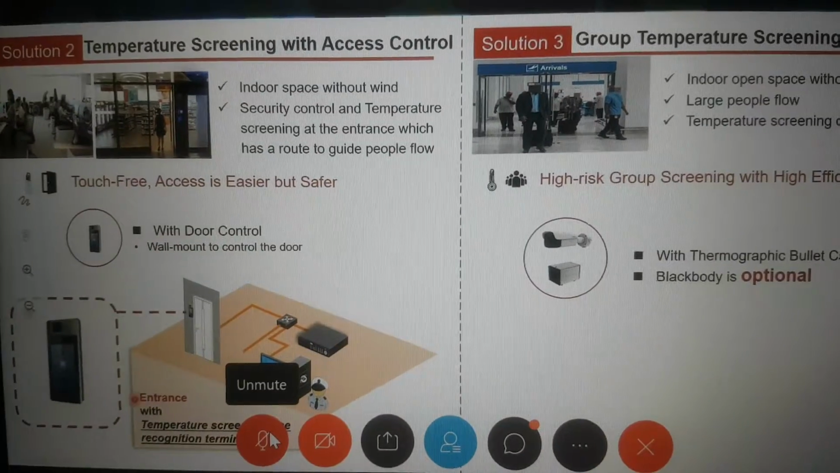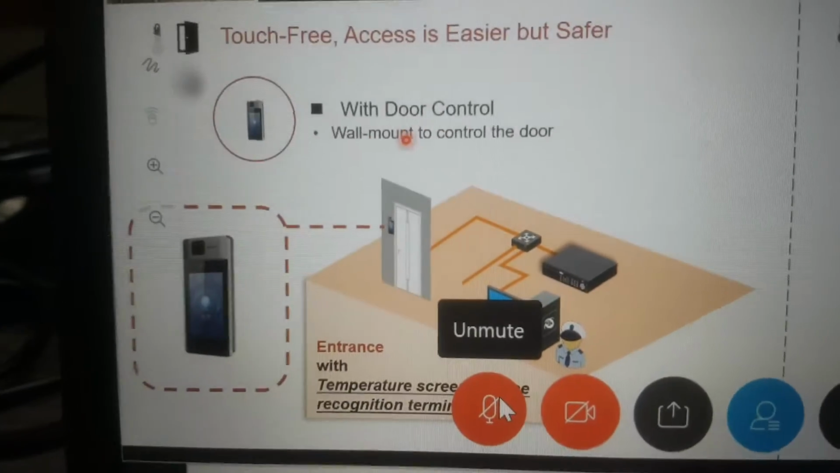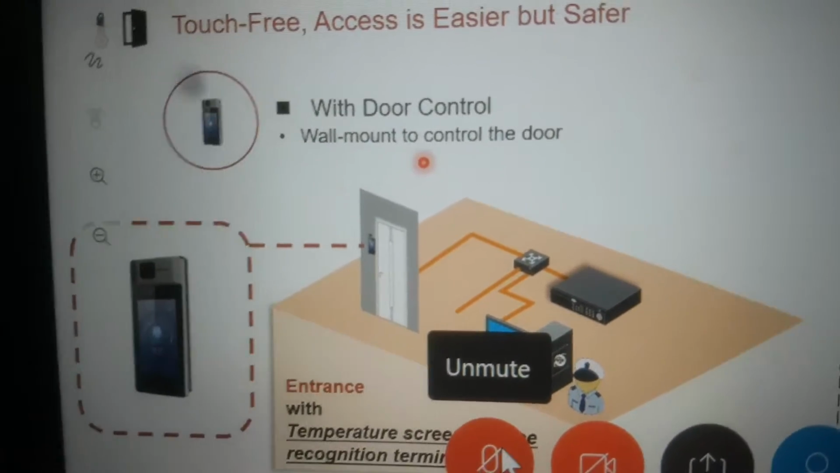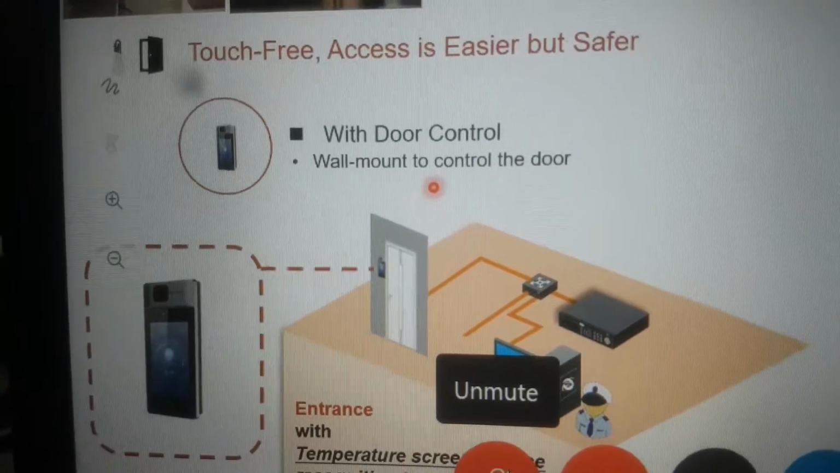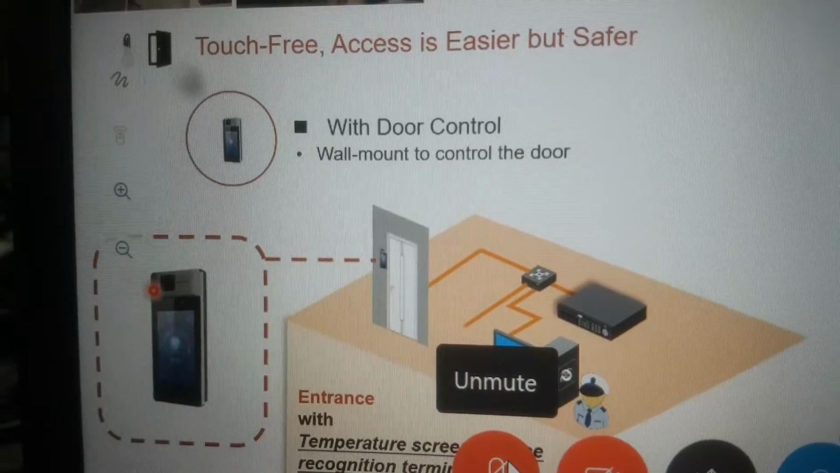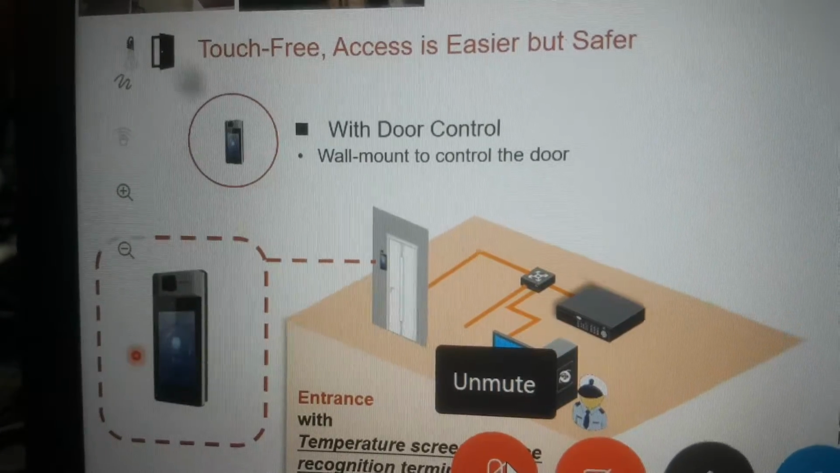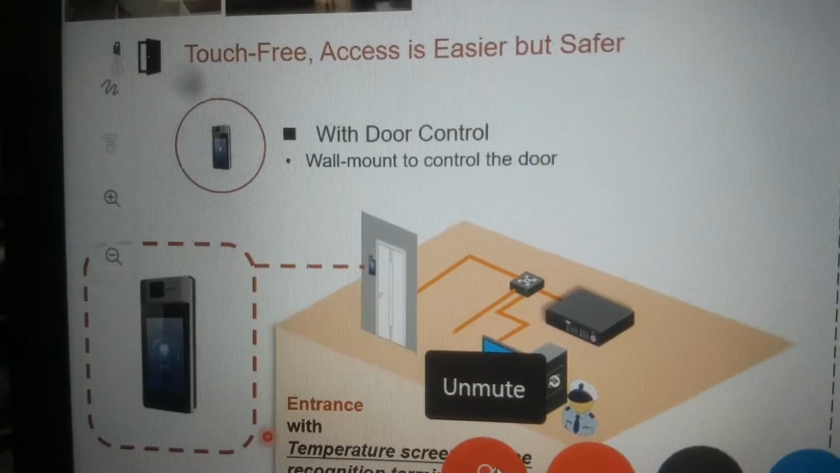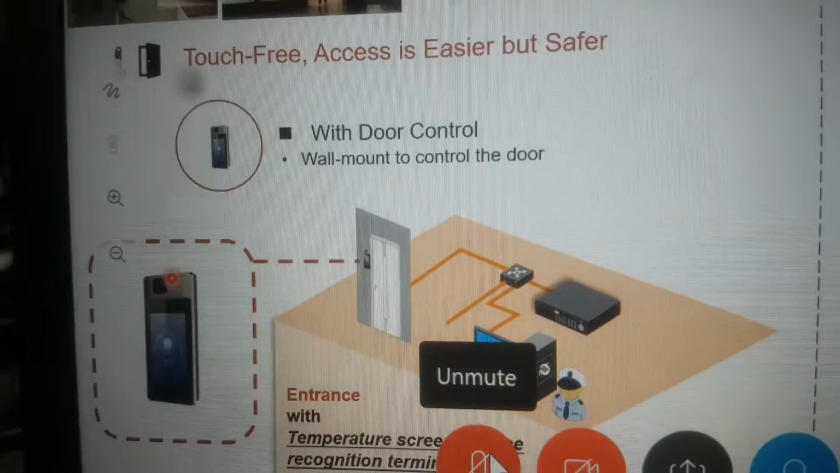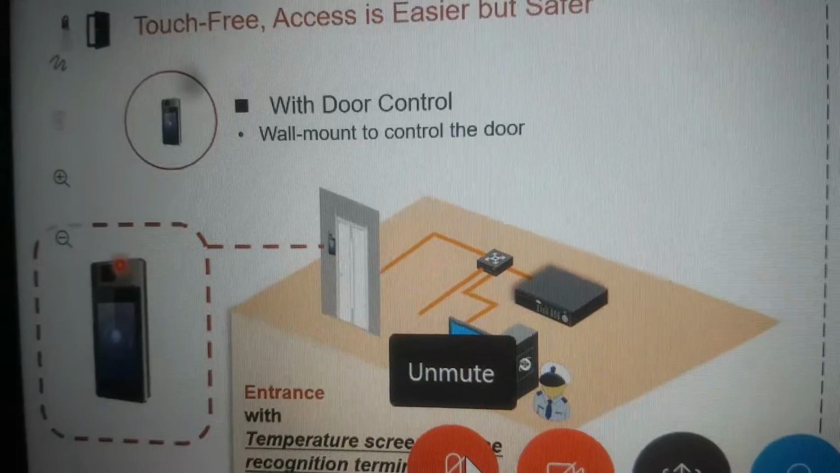Then solution number two comes with a face terminal, which can integrate to the door also, because we can connect EM locks, we can connect an exit button, we can have alarm input, output. All these features are available along with the temperature measurement. So we can define several rules for this temperature screening solution. Like say, if a person is abnormal, then he will not get access. And if he is not wearing a mask, again he will not get access.